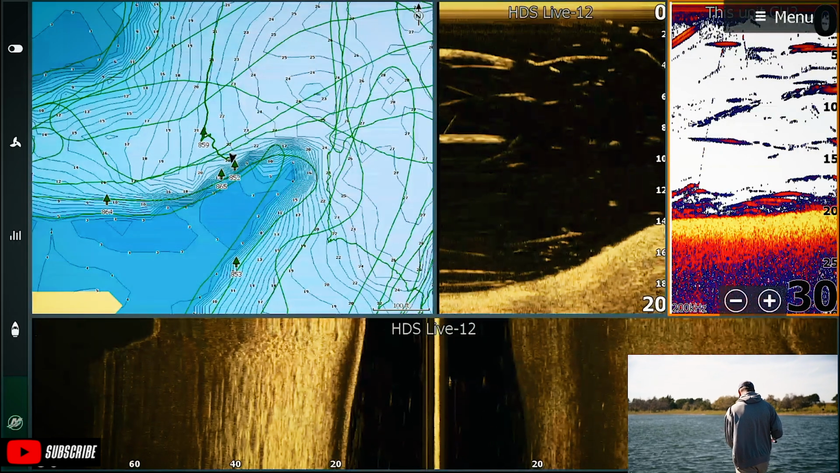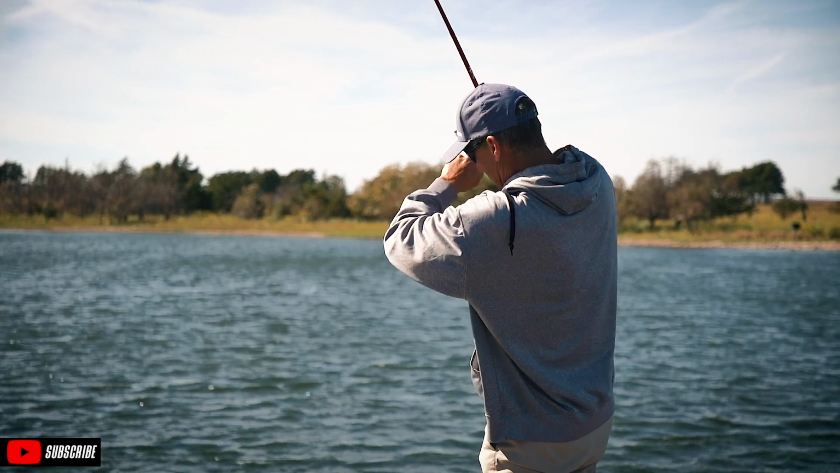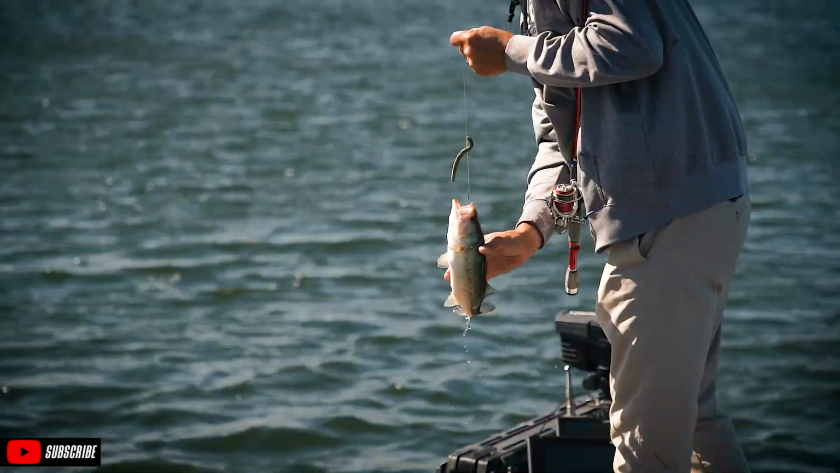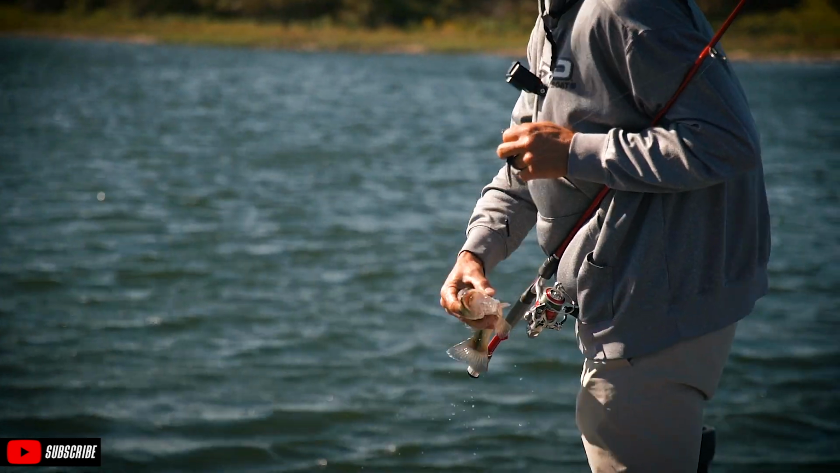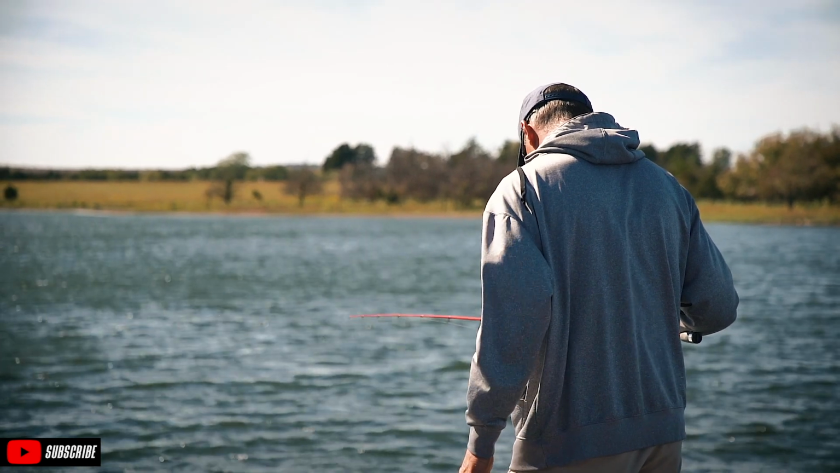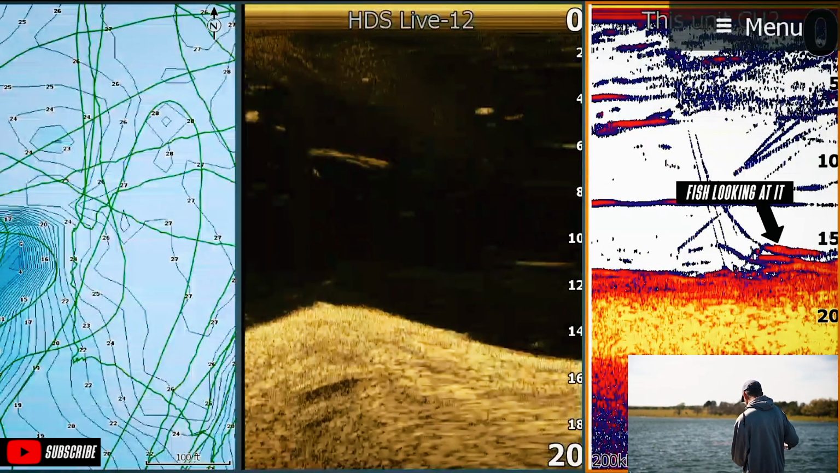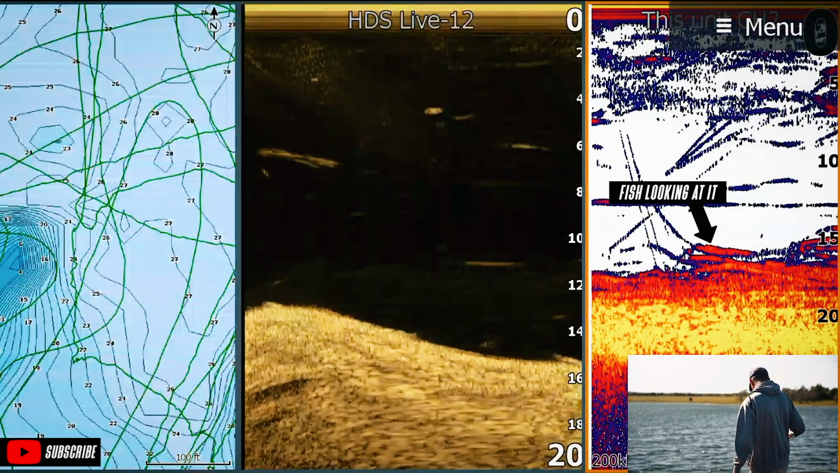Can't quite see it going down. There's a bunch of them down there. One great thing about drop shot, you can catch every fish in the lake, I feel like. There it went down. I'm gonna try to hold it up a little bit so you guys can see. Well, now you can just see all those fish. They're right there looking at it. That's those lines. My drop shot's right there amongst them. Should be getting bit any minute.